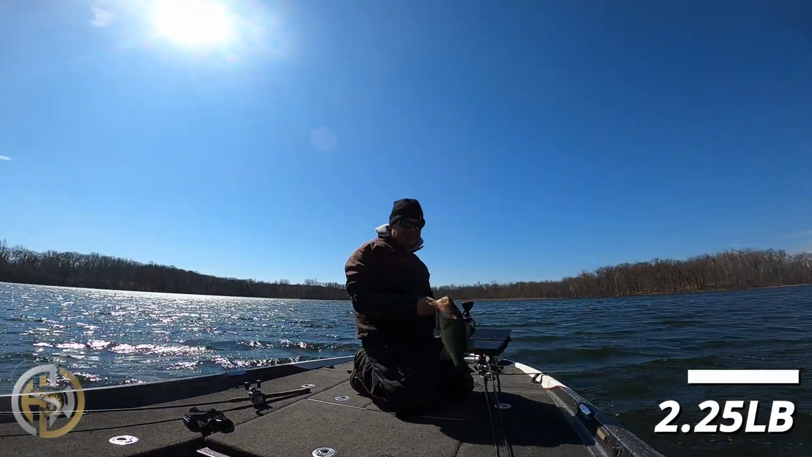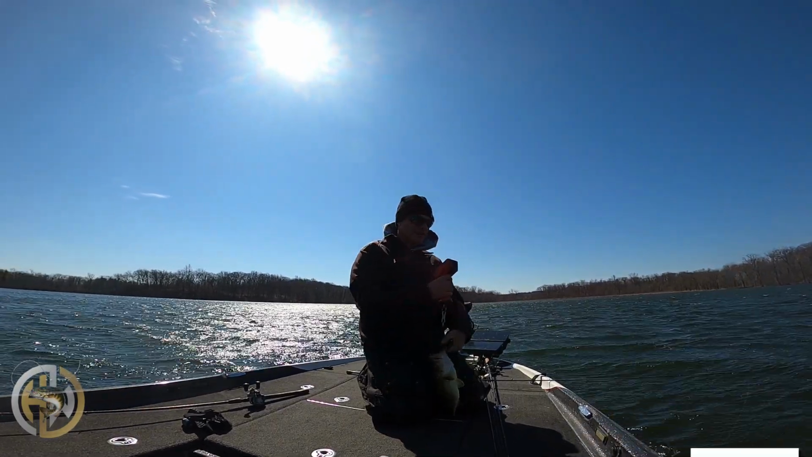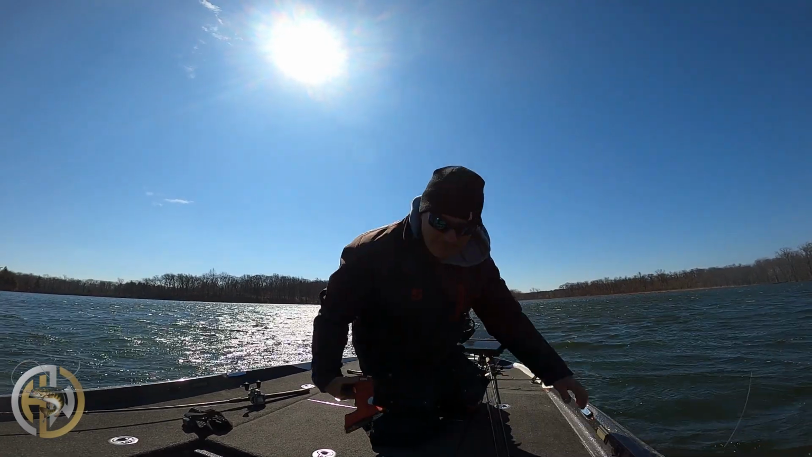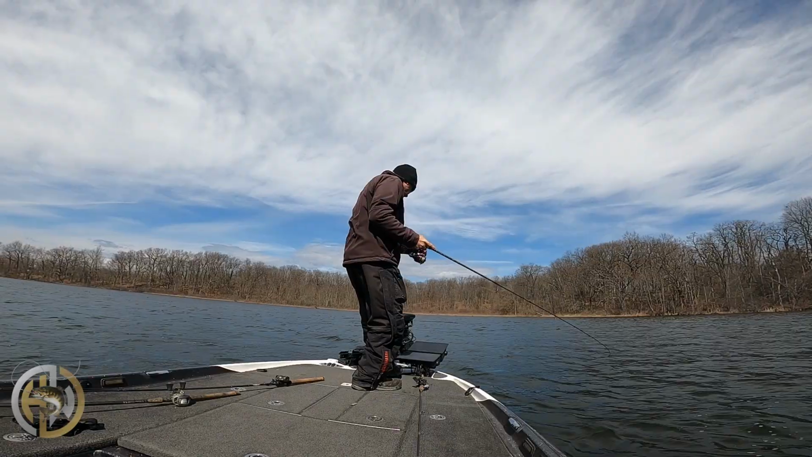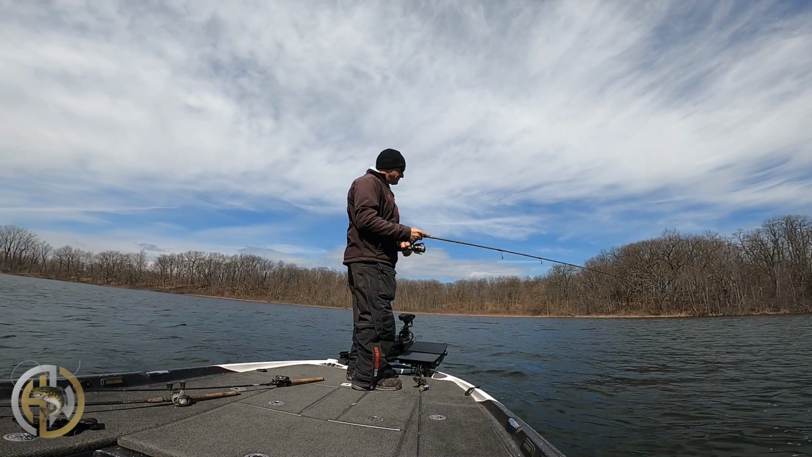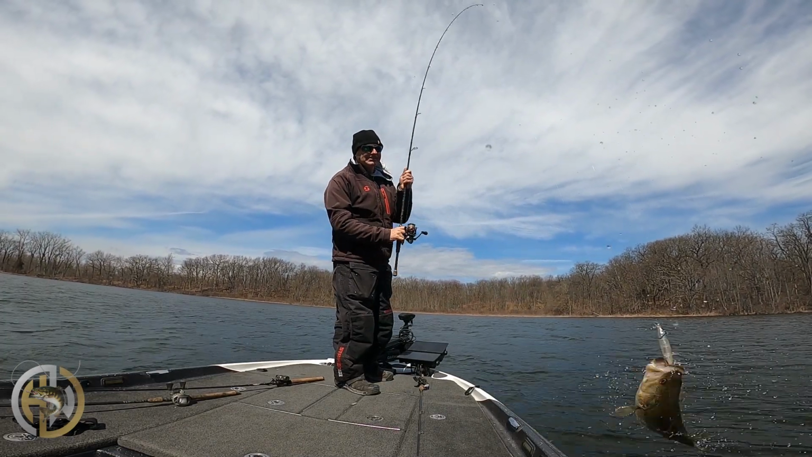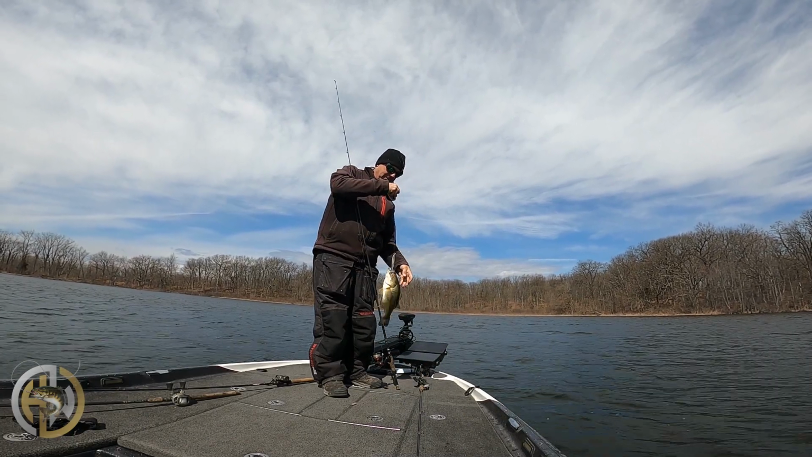There we go. About a quarter. Another one on the Stunna. We're at 11 1/4 pounds now. I know there's some big ones in here. Just got to figure out how to catch them. Got him. I got a pipsqueak. Might be a keeper. He's a chubby little guy.